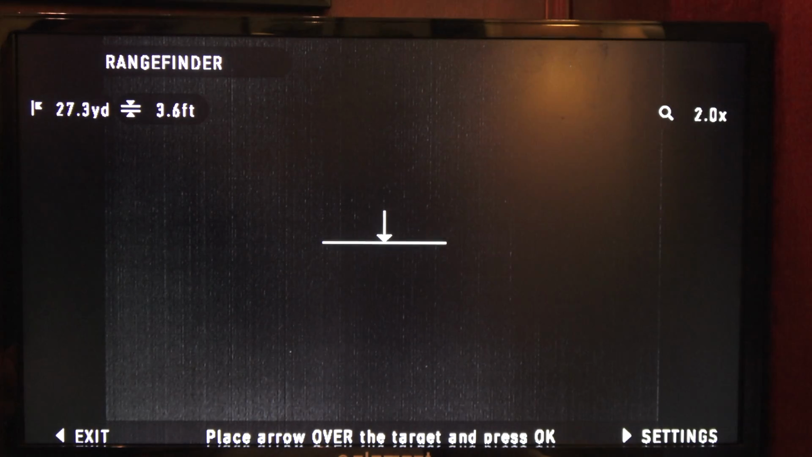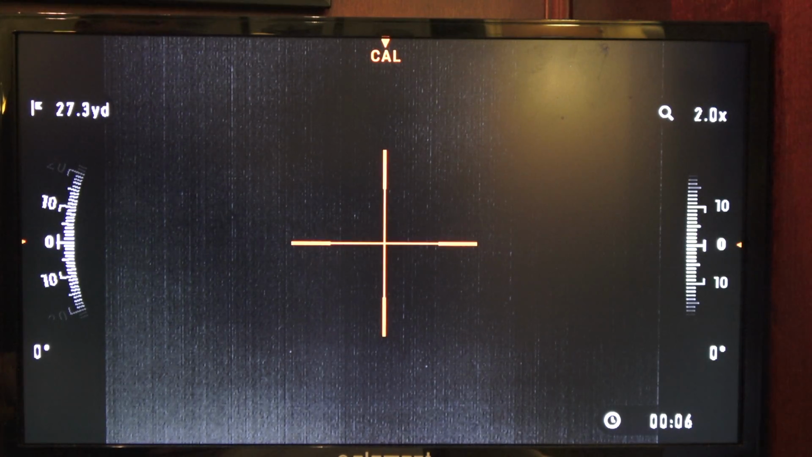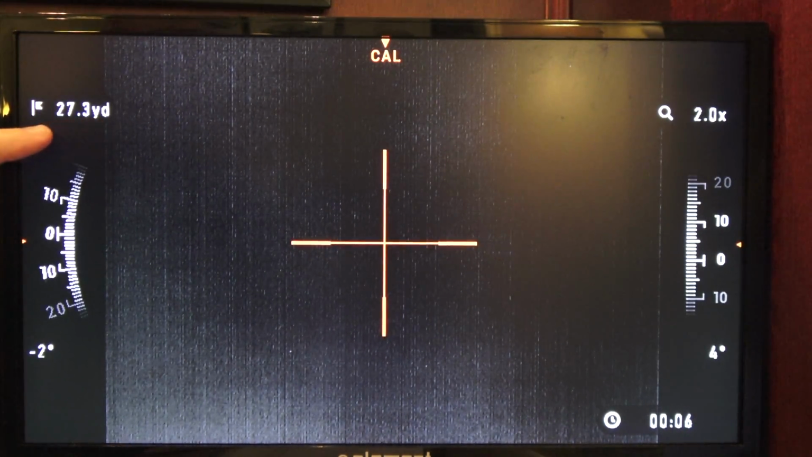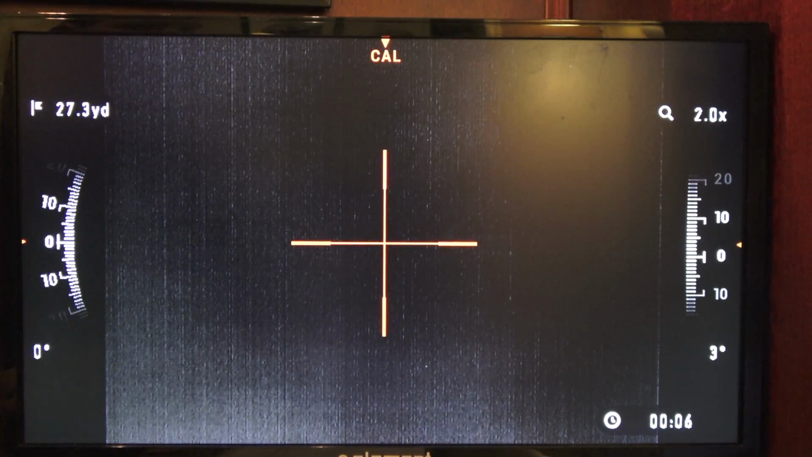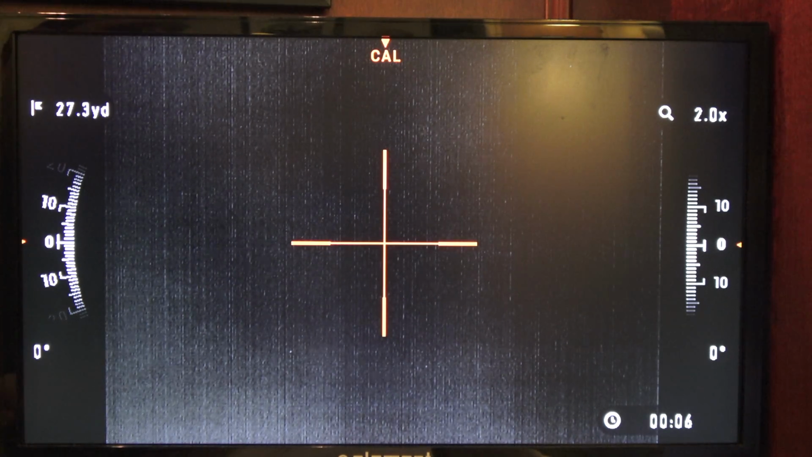So that's how you get to the settings of your rangefinder. So I'm going to hit the left for the exit to get out of that. And see now up here, instead of 100 yards, it says 27.3 yards now, because that's what we did the rangefinder for. It's a cool feature if you know the exact, well, pretty close to the height of your target.